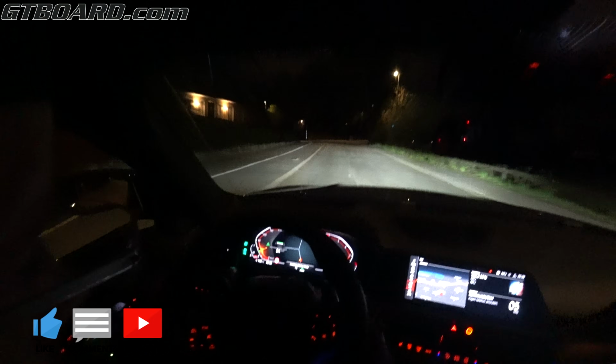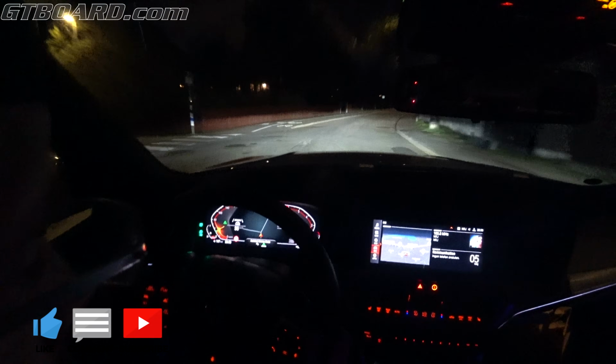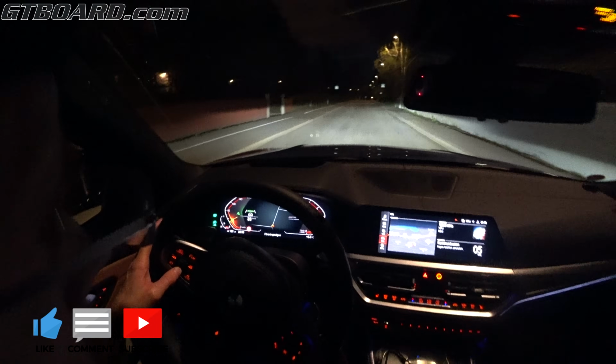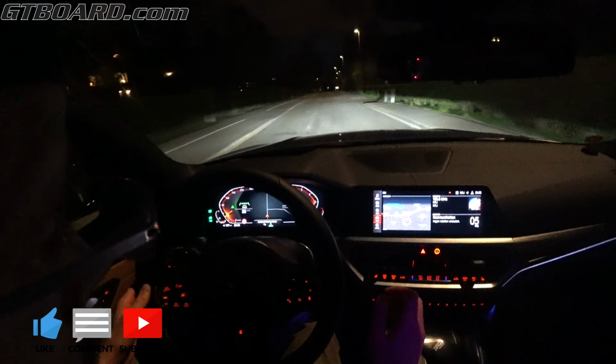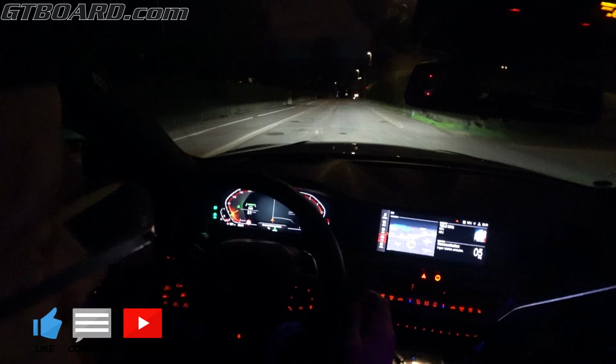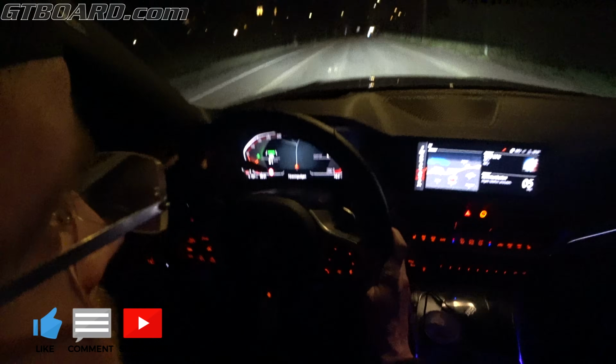And we could just see if autonomous driving works here. Why not? Well, without any line in the road, it will not work. Speed, cruise control works, but not any autonomous driving, you can see here.